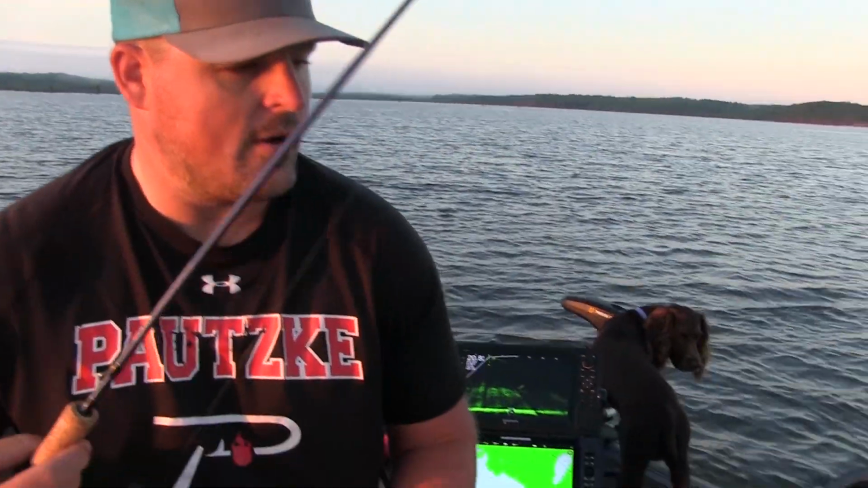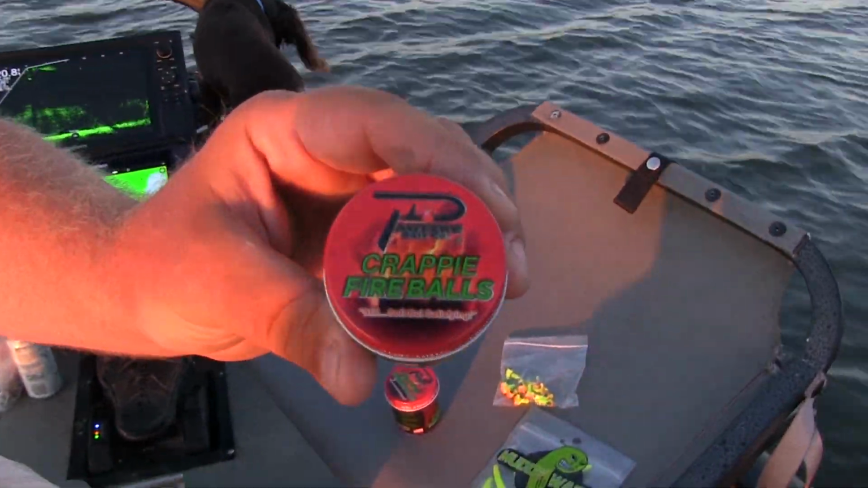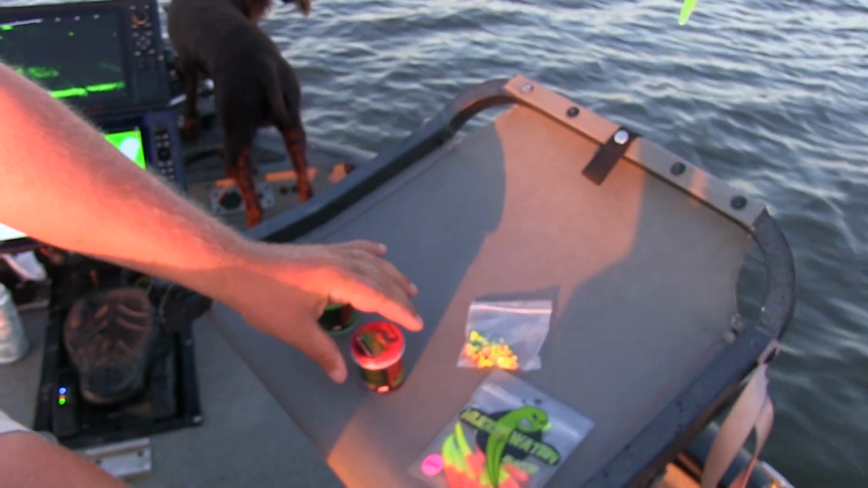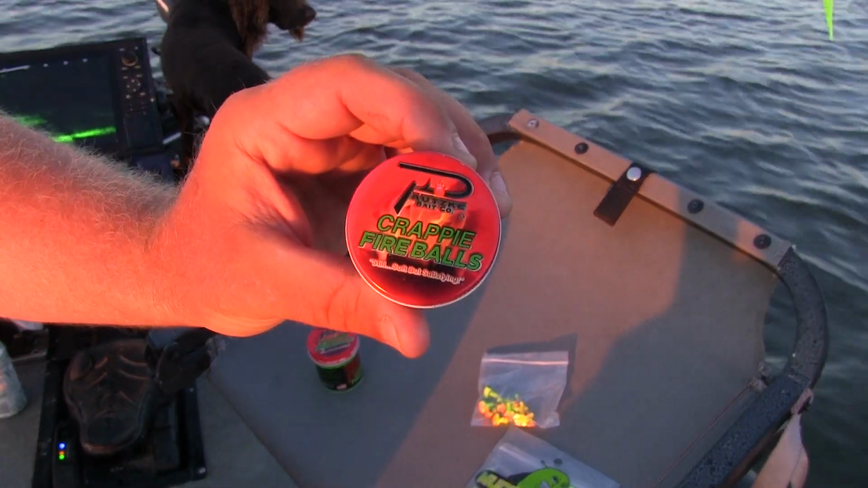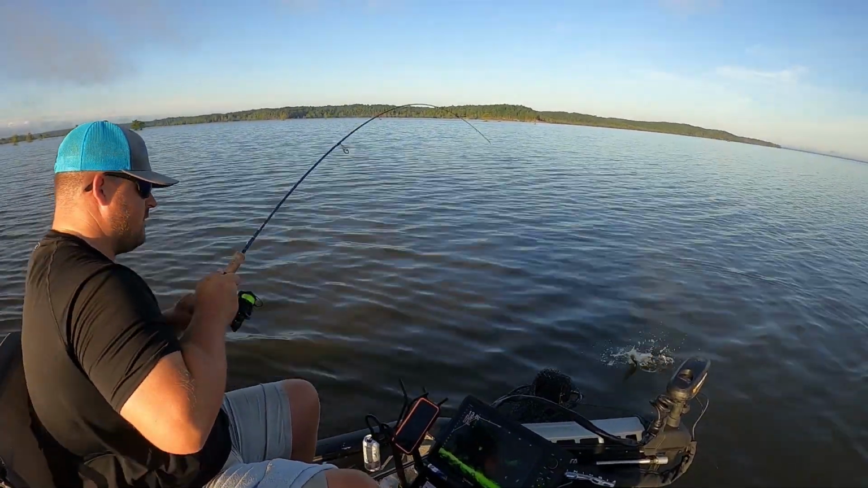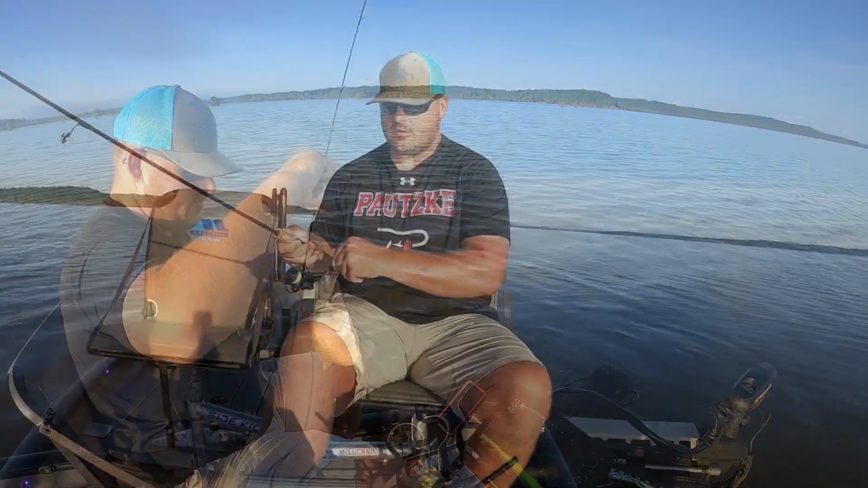We're tipping these Muddy Water baits today with Pautzke Fireballs. We've got both colors. We've got the garlic and we've got the shad scent. We've got them both today. So we're gonna tip these jigs with those Fireballs. We're just gonna put 1 or 2 on just to give that bait scent.